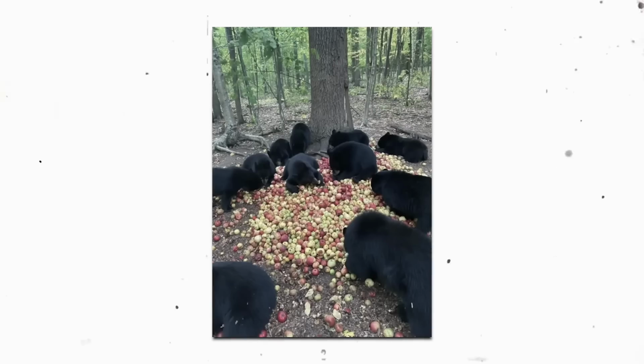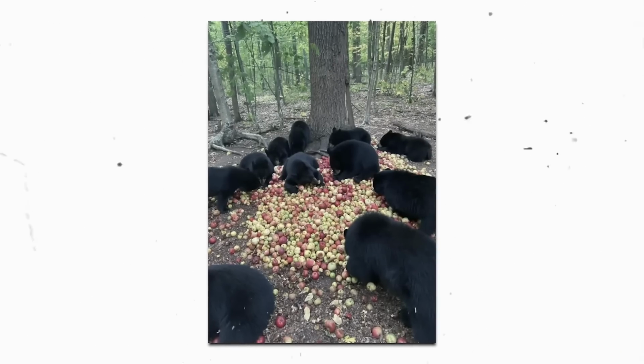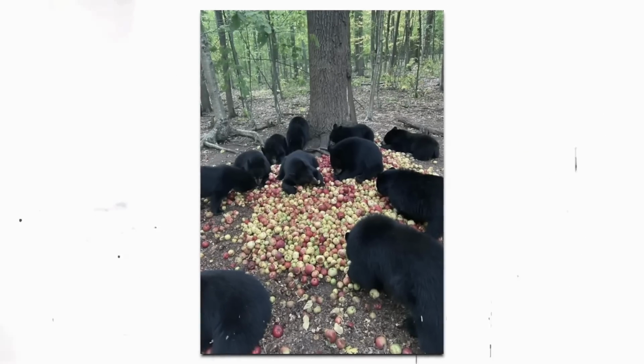From this cam photo, you can count 12 bears. They probably feel like they've died and gone to heaven, with a few bears just sitting on top of the pile of apples. This is a great capture.